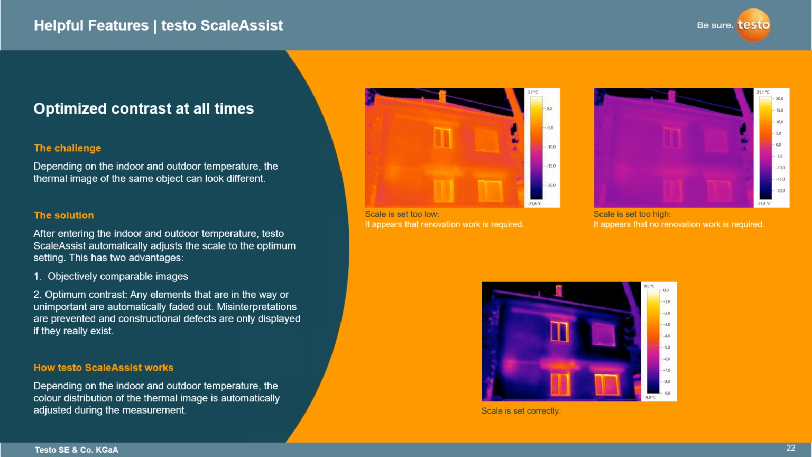And as you can see, the image on the bottom is a correct set scale, and you can see where there are issues within this structure and where they're at. Or even if it is good, there are aspects to making sure that everything is good as well. Perfect example, I was involved in building a house and actually got to do a thermal inspection on that house, and it was pretty neat to see, hey, did they build it correctly? Did they do the windows right? Do I see little holes here and there?